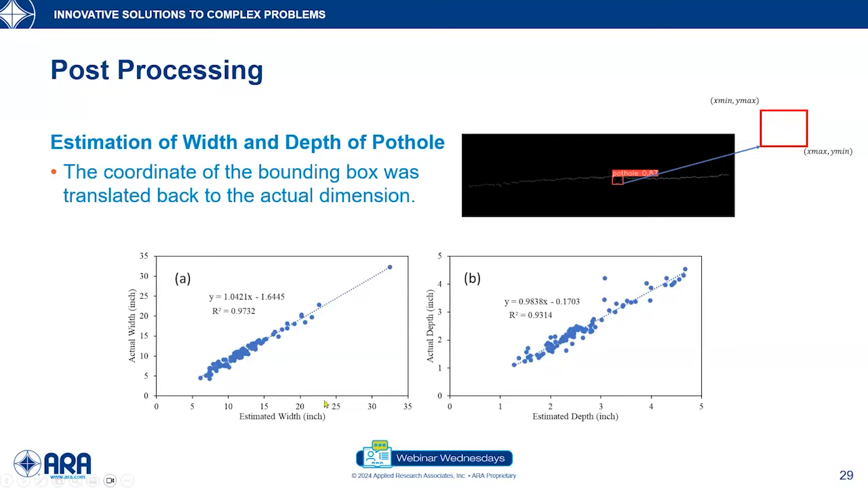There's a correlation between the actual width and the estimated width, and also the actual depth and the estimated depth. From this figure, we can say that in both width and depth, we see fairly good agreement between the actual and the estimated values.